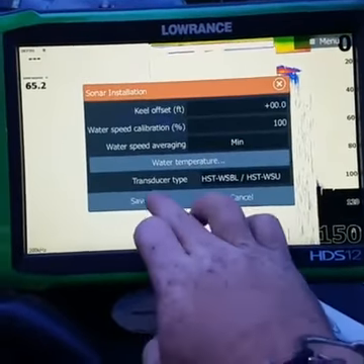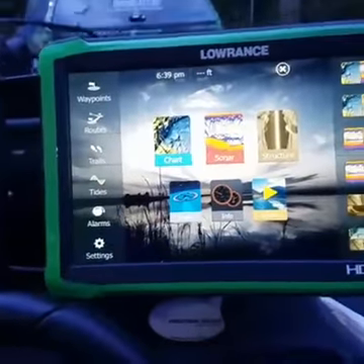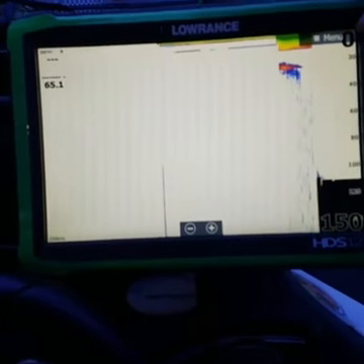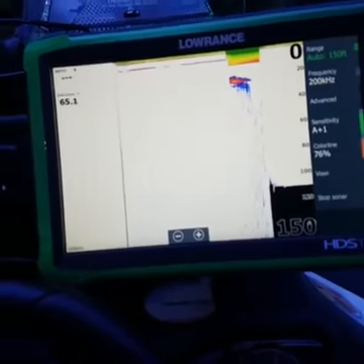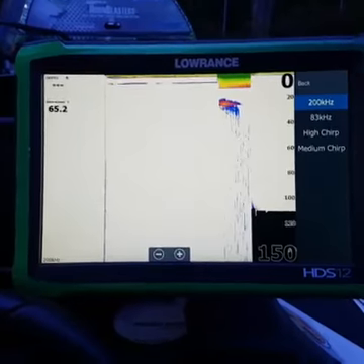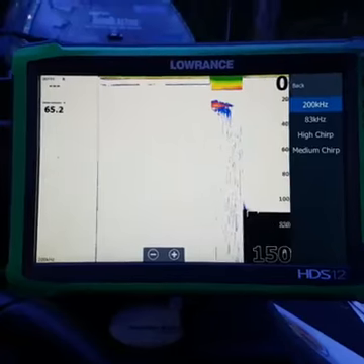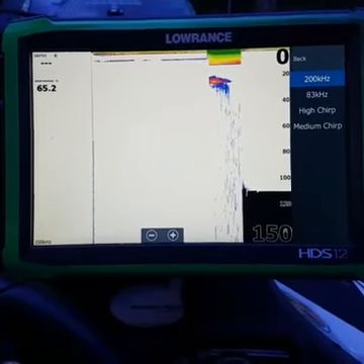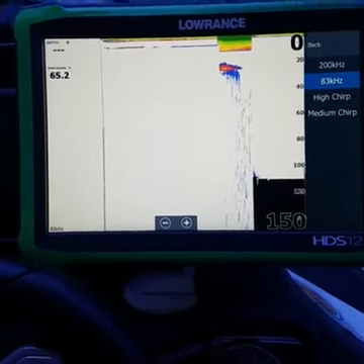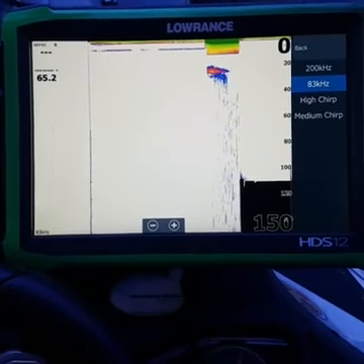Once you've got that, you go in and hit save. One of the tweaks that I do for the sonar, if you go to a full page of sonar, when you go to menu and you go to your frequency, the easy way to think about frequency is the lower the number is, the wider the cone. So if you put your transducer on 83 kilohertz, you're basically looking about 2 widths of your boat.